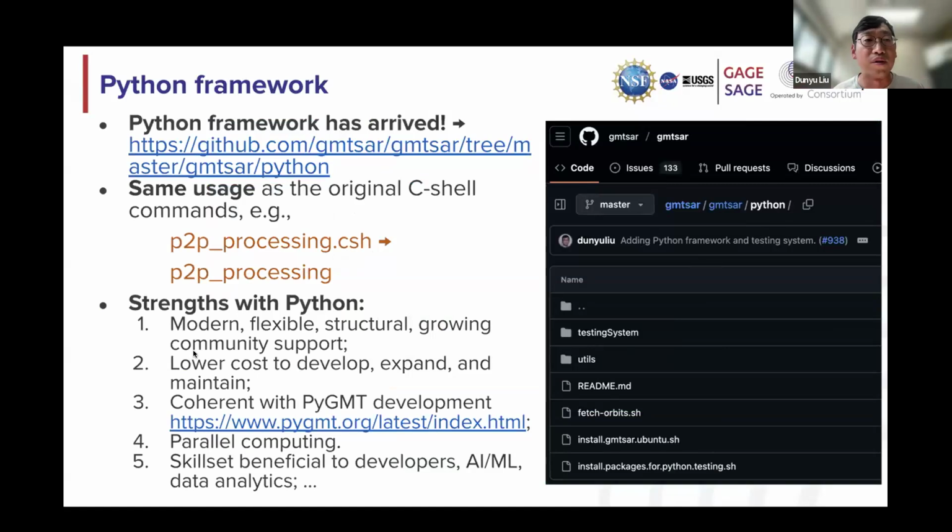And so actually the Python framework has arrived. Currently it is released in version 6.5, I think maybe late last year. So it is in a separate folder in the GMTSAR. If you go to the GMTSAR GitHub repository, on the right you see, all of the Python development is under this Python folder. We try to separate it from other development.